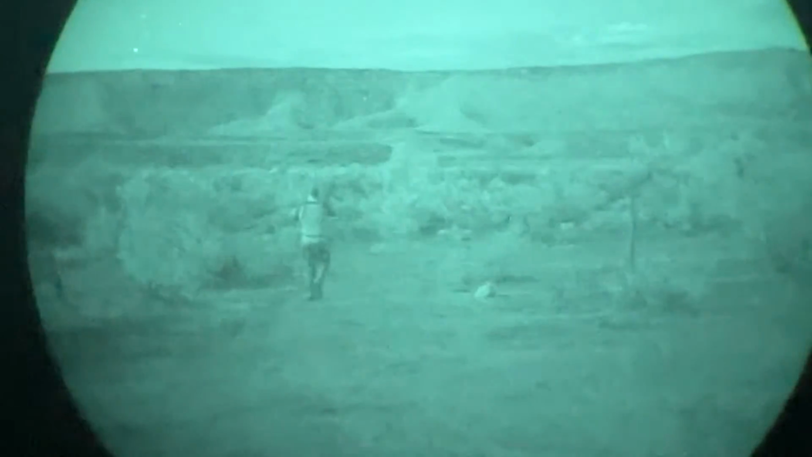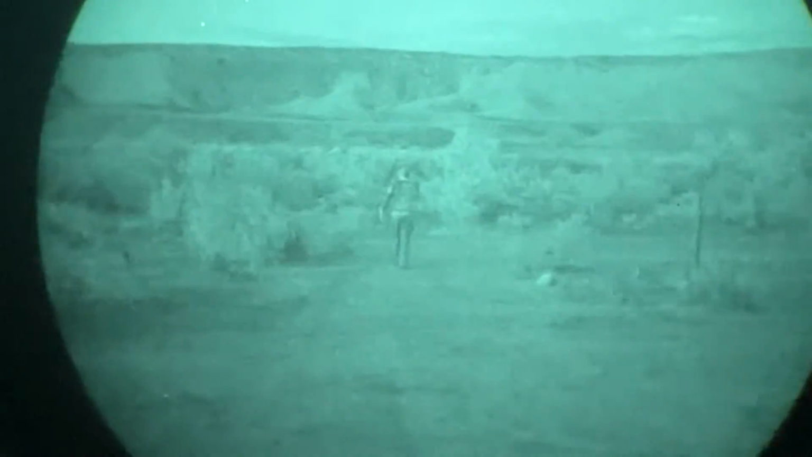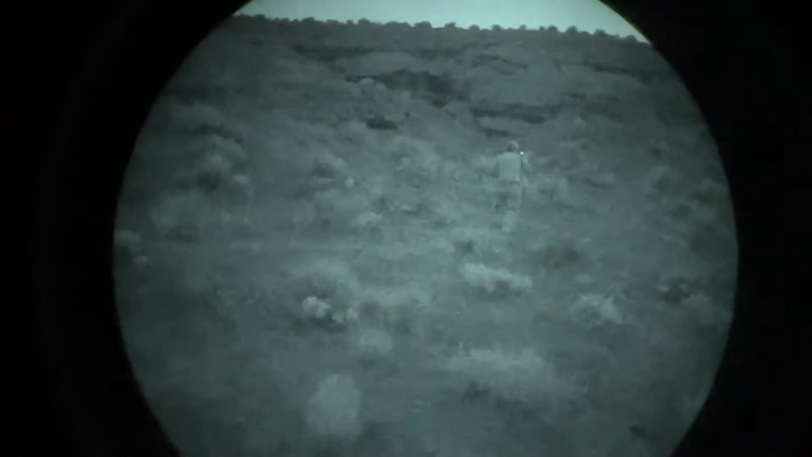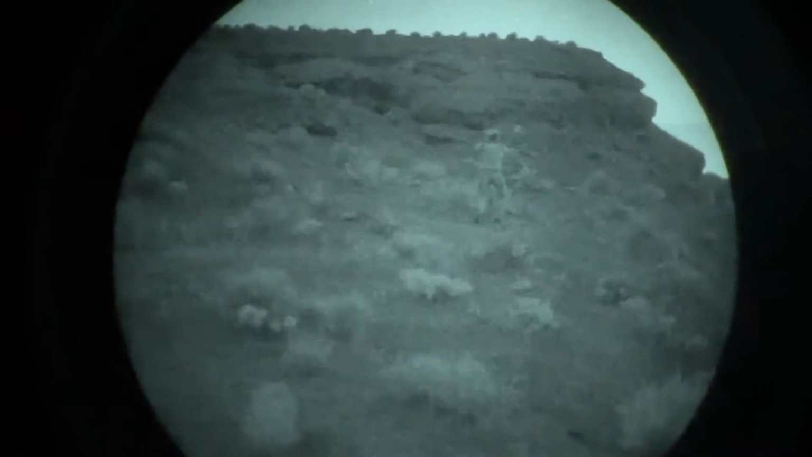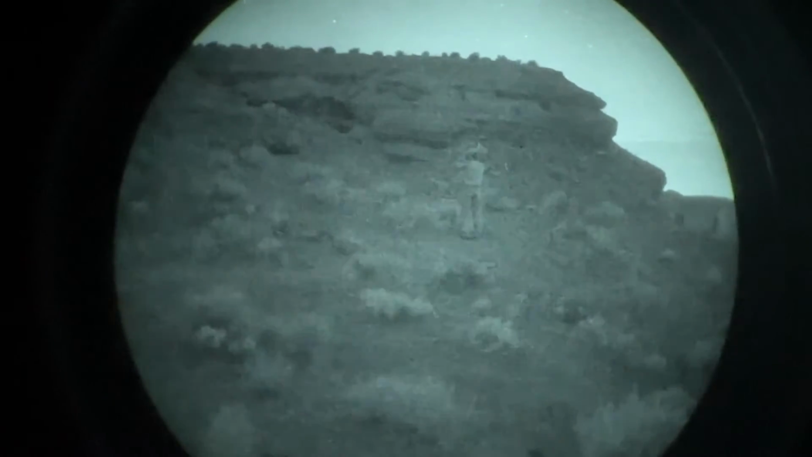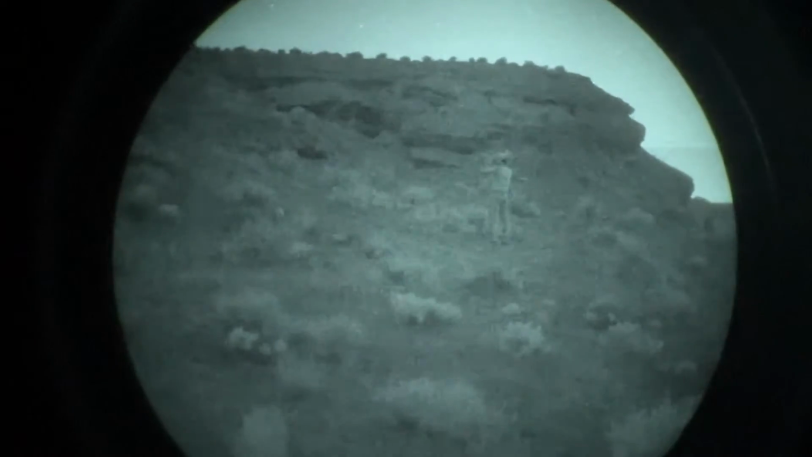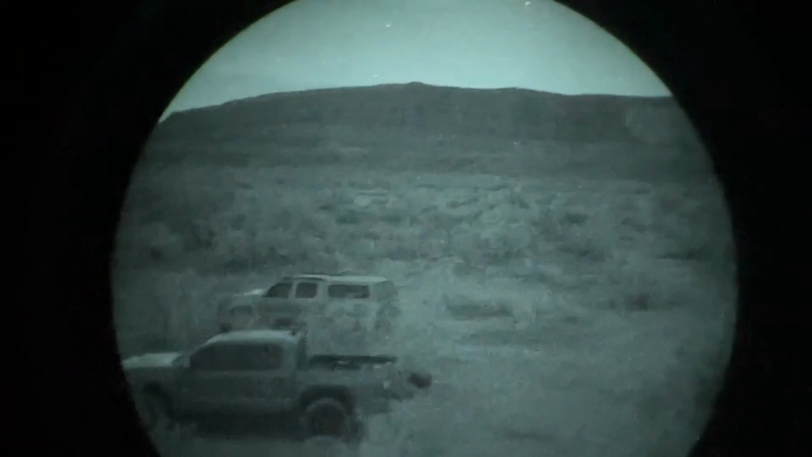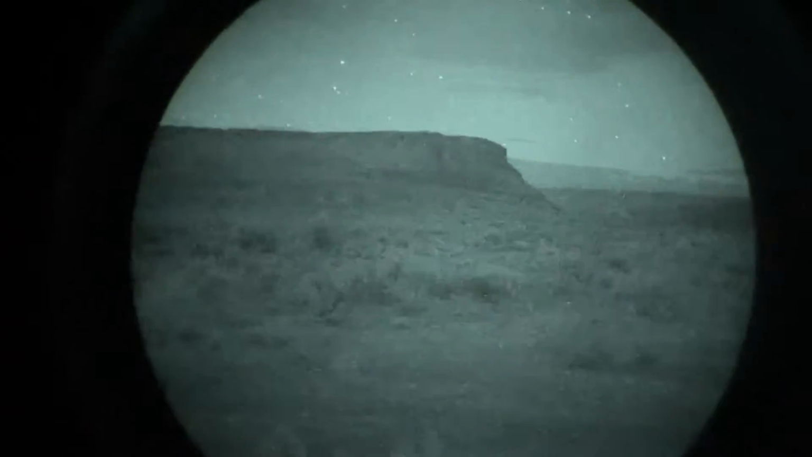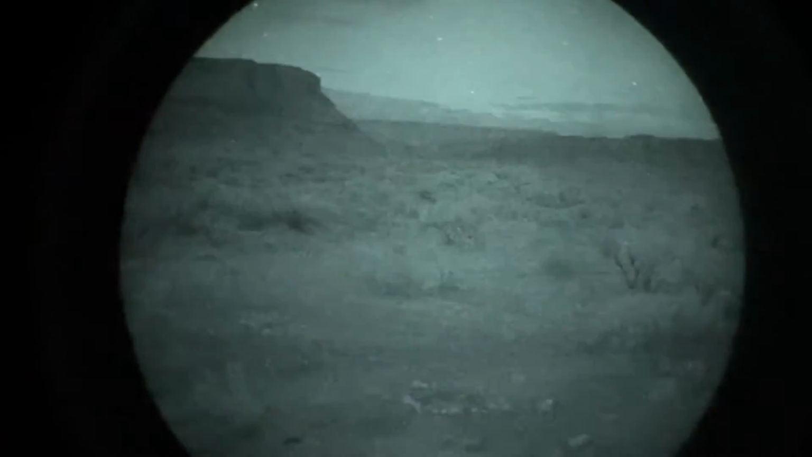Now, one of the things to keep in mind while watching this footage is that you'll notice that the image quality from the PVS-14 is very grainy and there's not a lot of detail. The reason for that is that the night we filmed this video was extremely dark. There was next to no ambient light for the PVS-14 to illuminate. Because of that, the PVS-14 was struggling to give us a good, crisp image, which inherently is one downside to a PVS-14, as they do rely on ambient light sources in order to give you a much sharper image.